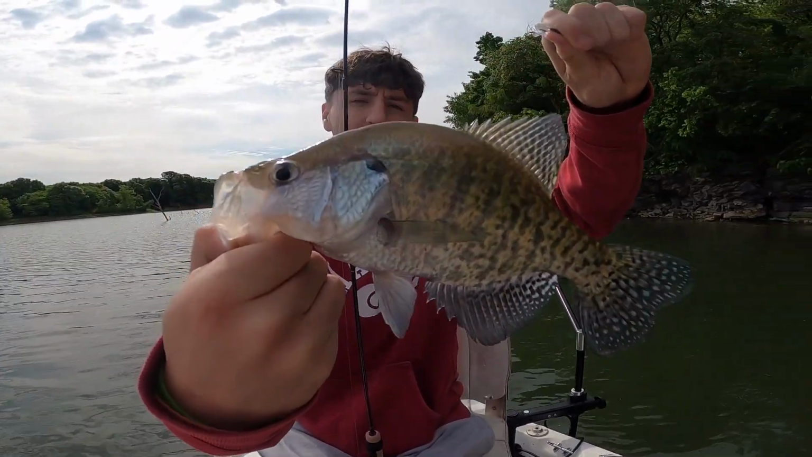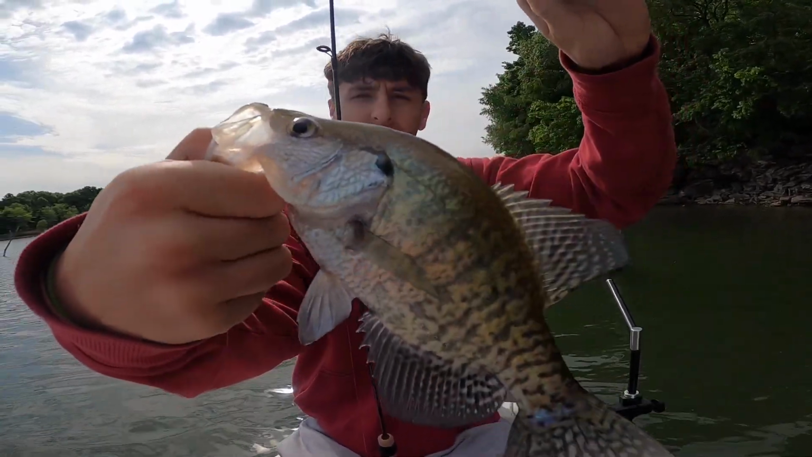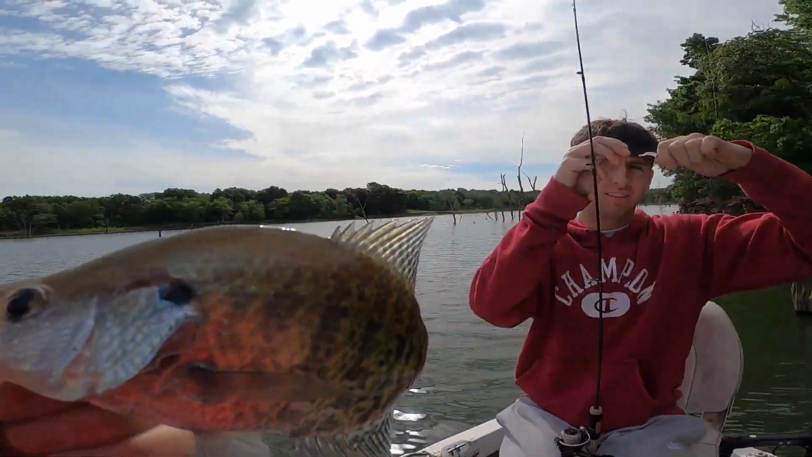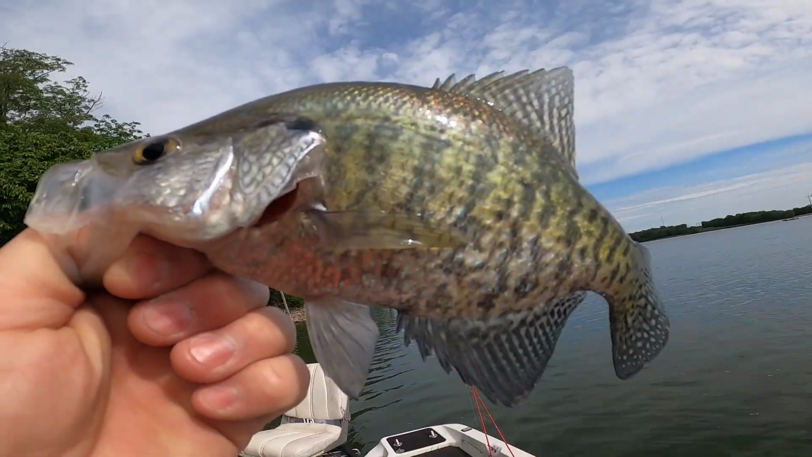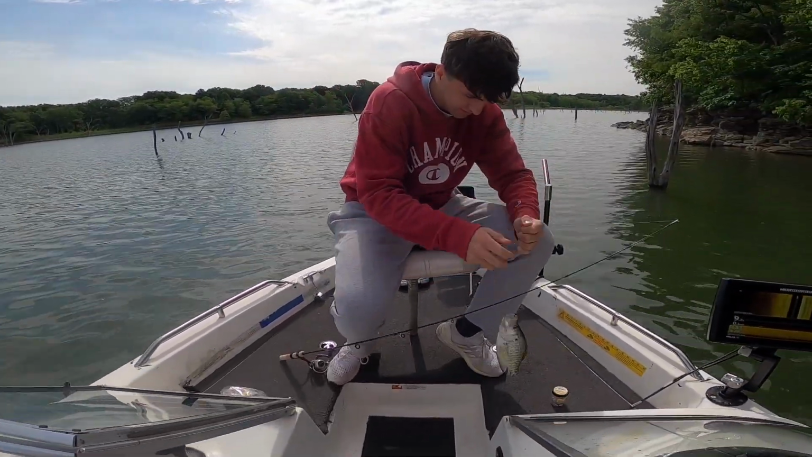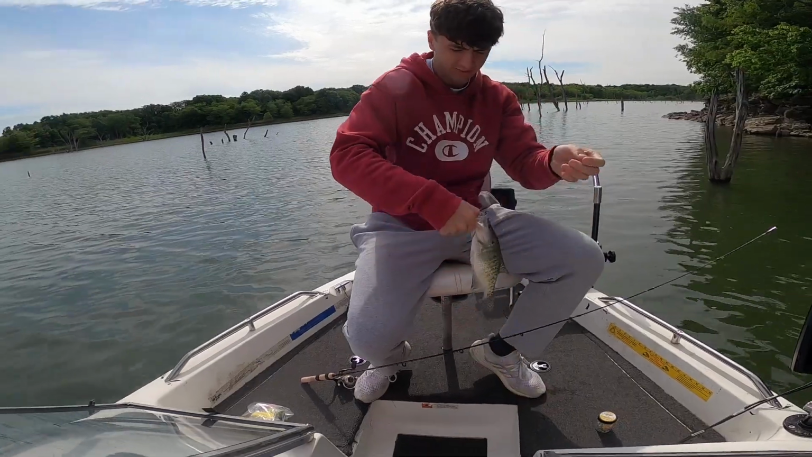All right, look at that crappie. That is a good one. All right, throw on another crappie nibble. See if you can get another one, Kyle. That's a beauty. And Kyle got another good one over here off that brush pile. He's picking them off. Those crappie nibbles are helping, huh? Yes. That's a good one.